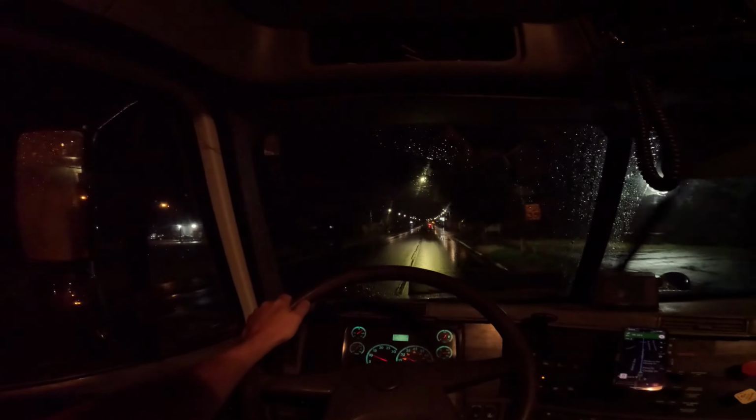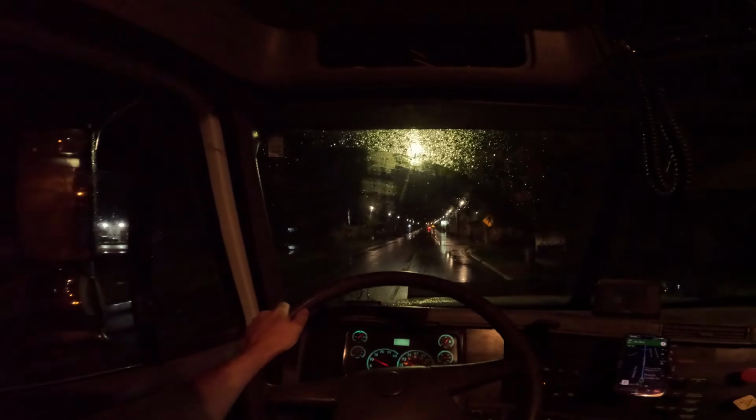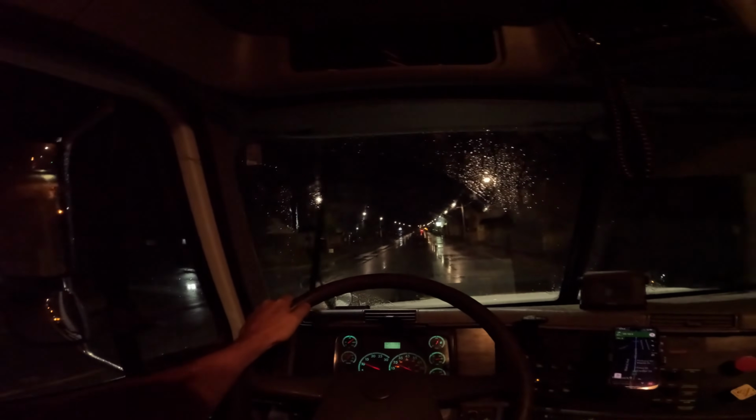But one thing I was thinking about is, you know, there's like tornadoes ripping around the Midwest right now. There's like a storm rolling through, and I think it's past us, but it's still raining pretty good and a little bit windy. Even if you're empty, on any given day, wet pavement can make trucking a little bit hard.